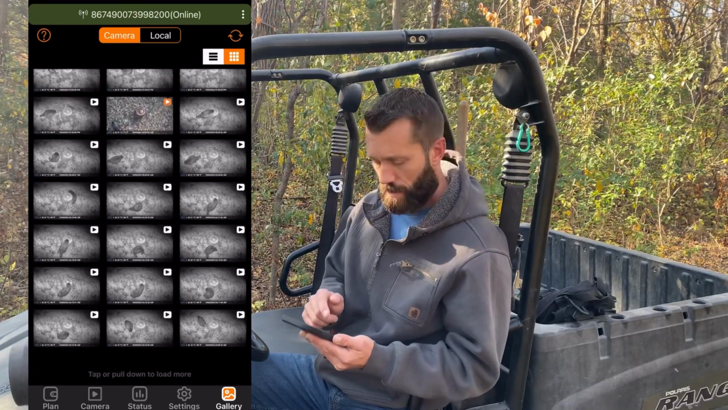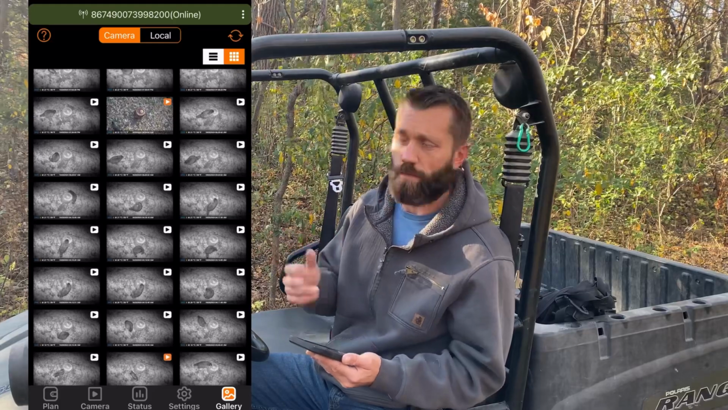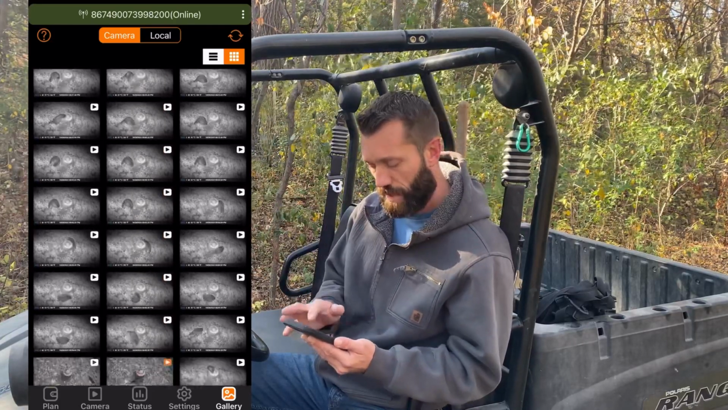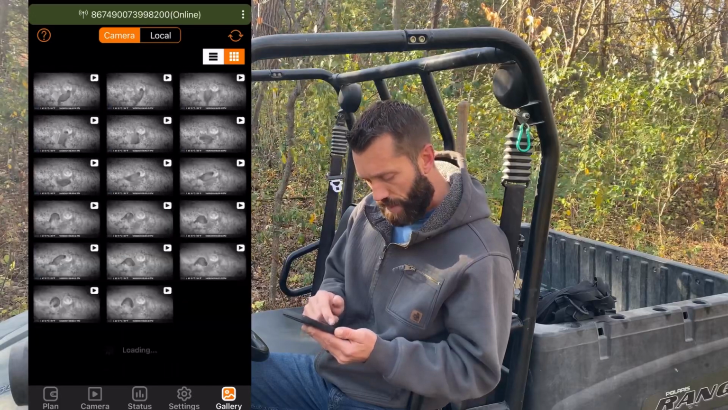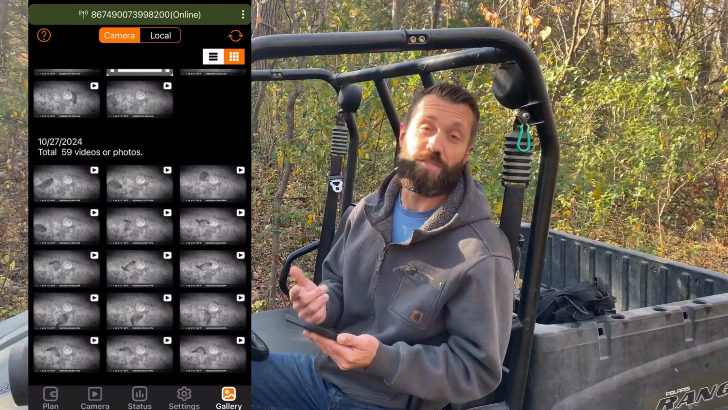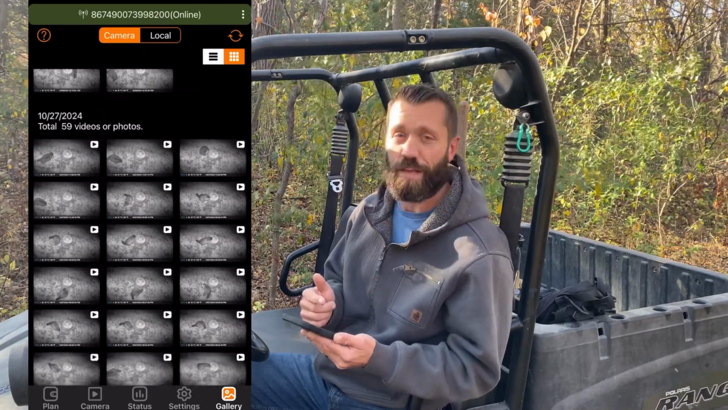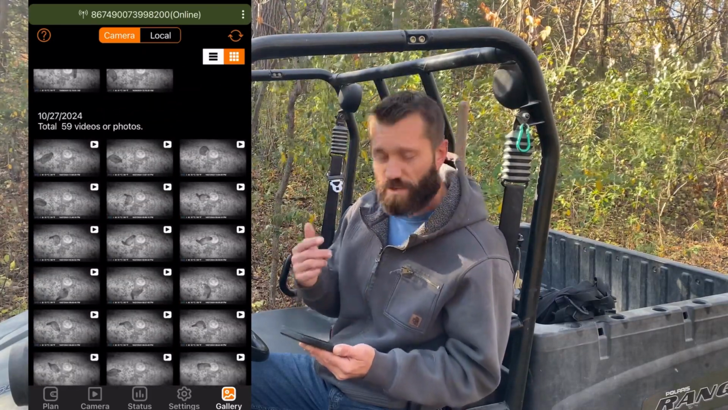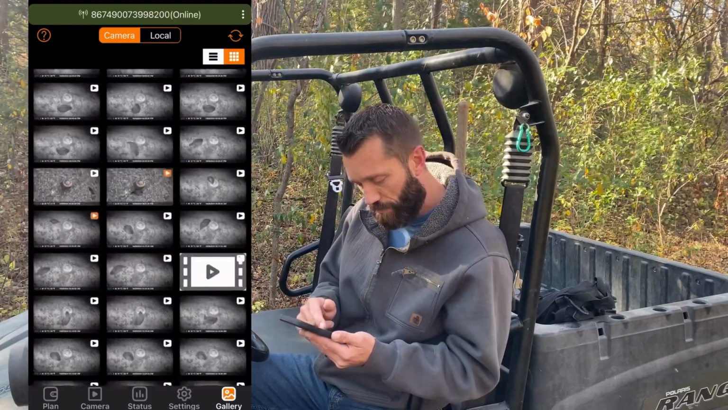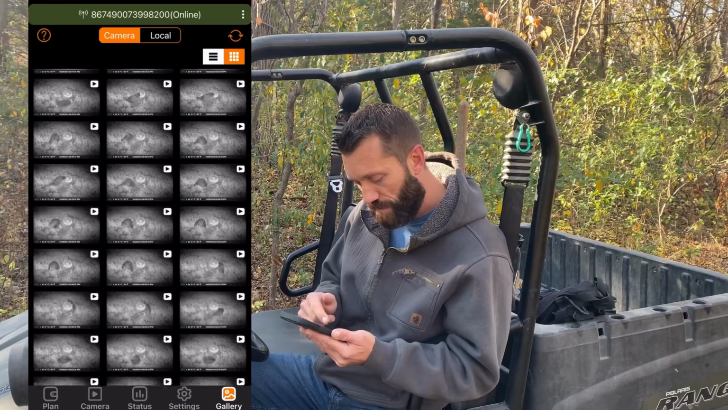Actually, my plan ran out. I had a free trial. It was pretty minimal, but I actually ran out. So I had to buy a plan so I can keep this thing rolling for a while. And I just had tons and tons of mostly coons. Raccoons were eating everything up. Possum, I think there's a woodchuck maybe in there, but just tons of stuff. And I was able to go back through and pull a few HD videos out too.